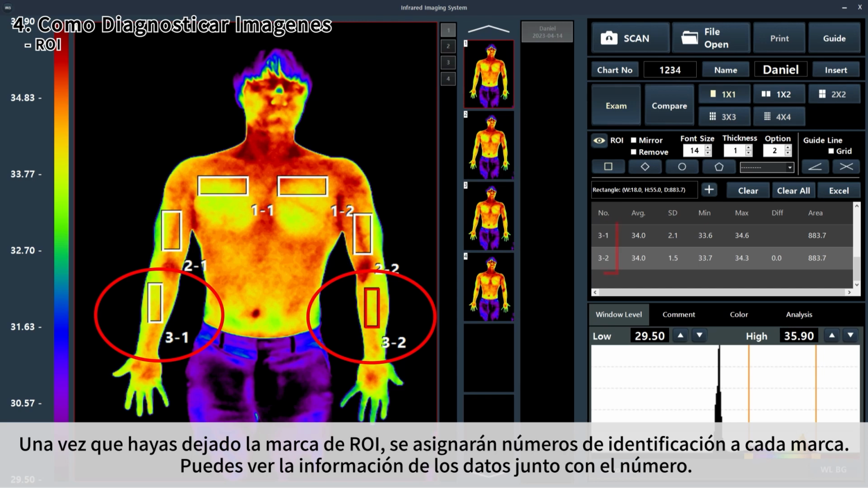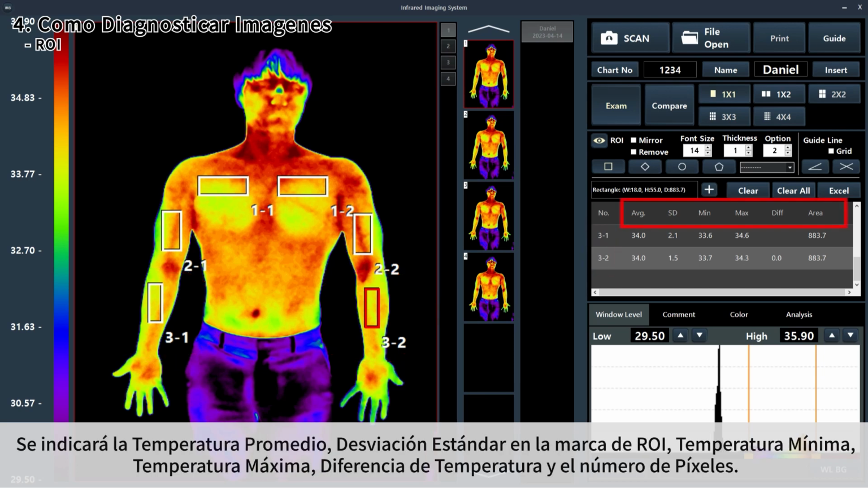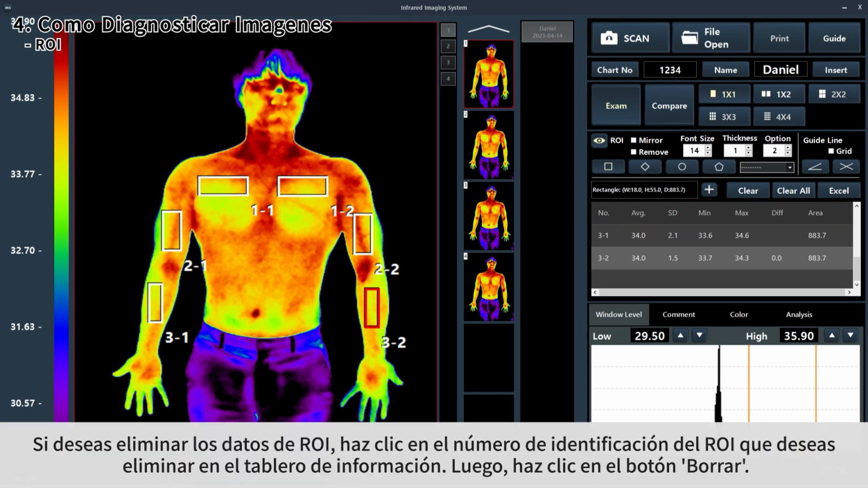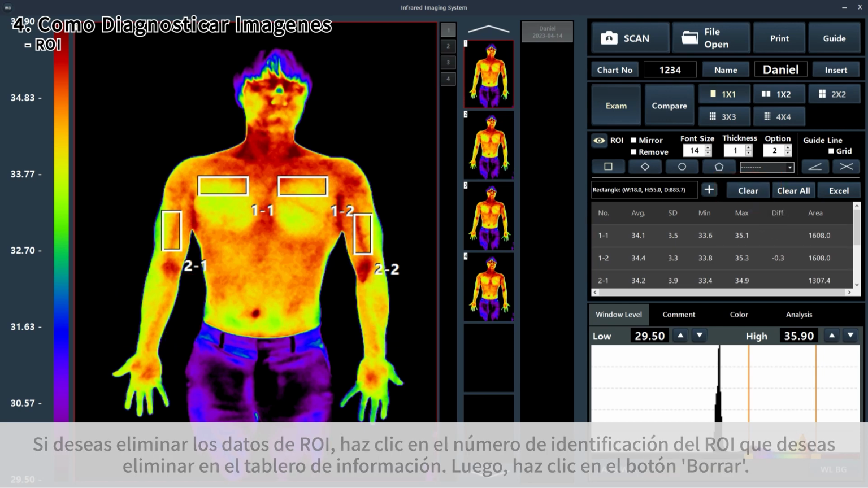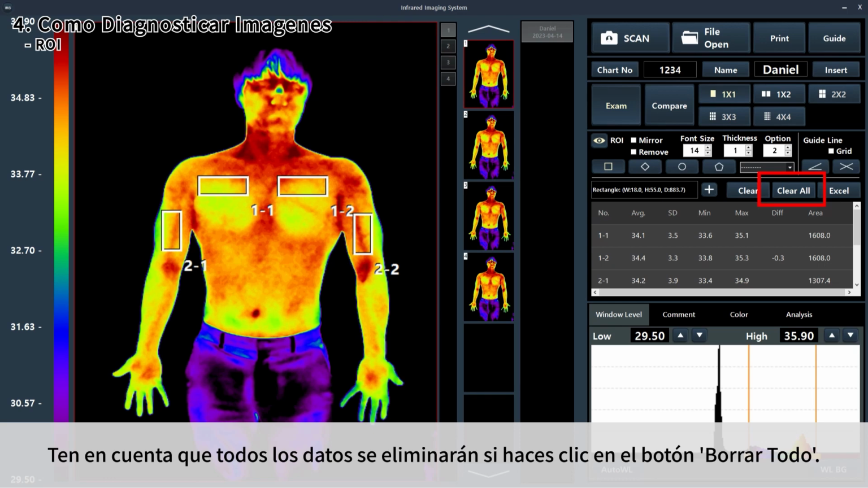Once you leave the ROI mark, identification numbers are assigned to each mark. You can see the data information along with the number. Average temperature, standard deviation in the ROI mark, minimum temperature, maximum temperature, temperature difference, and the number of pixels will be indicated. If you want to delete the ROI data, click the identification number of the ROI you want to delete in the information board, then click the clear button. Be aware that all the data will be deleted if you click the clear all button.